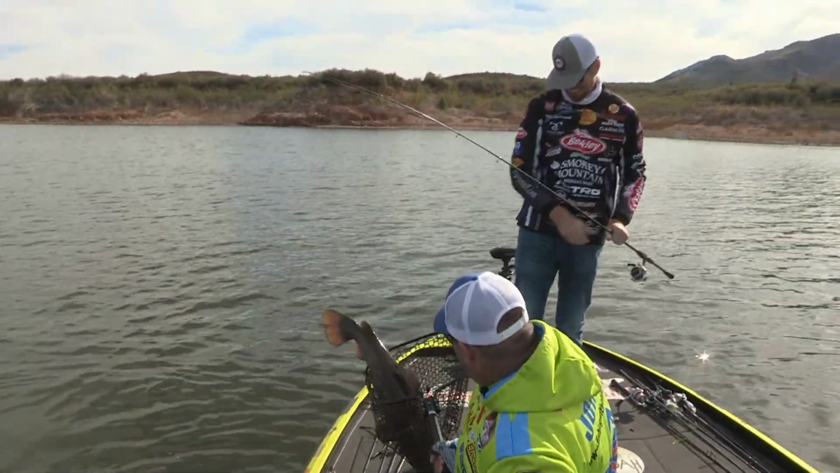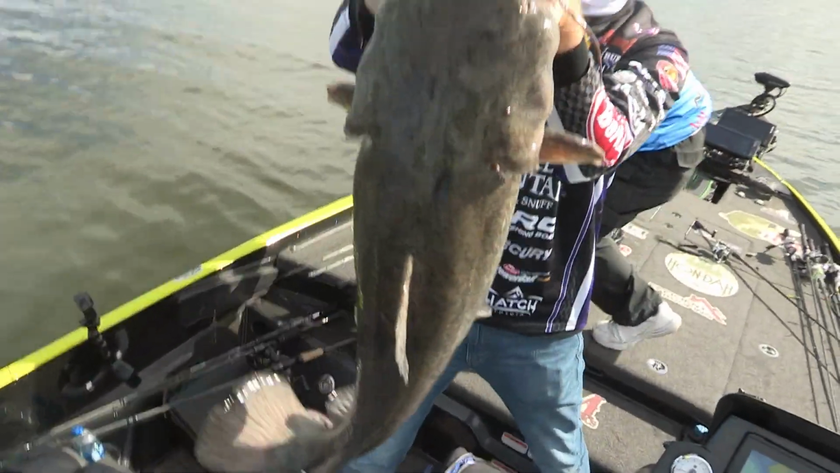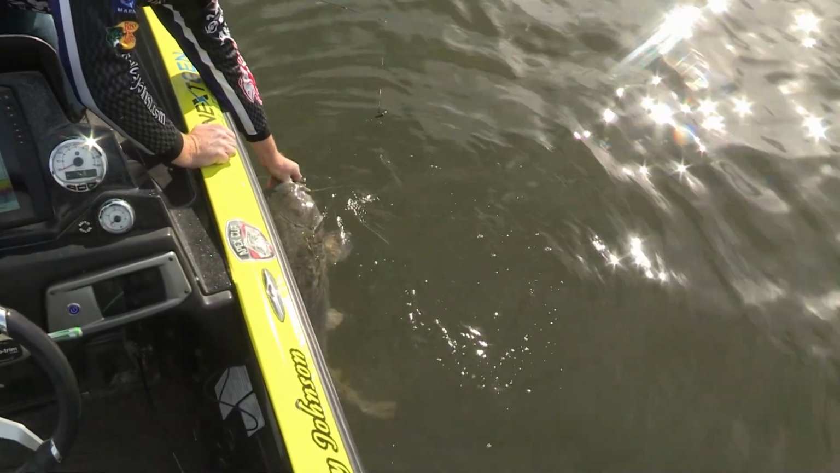Oh my gosh! There you go, Josh. He's all yours. Are you gonna put him down? Oh, okay. Folks, that's a catfish. I don't know how big he is. We're gonna take some pics real quick. How big is it? Oh, 30 pounds at least.